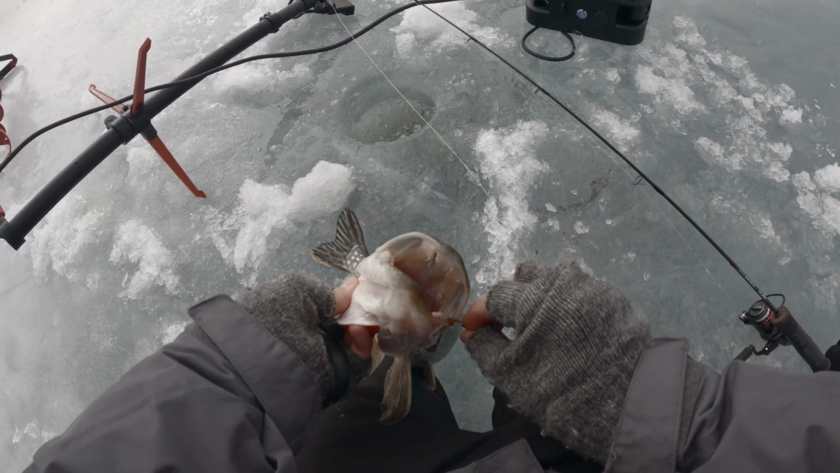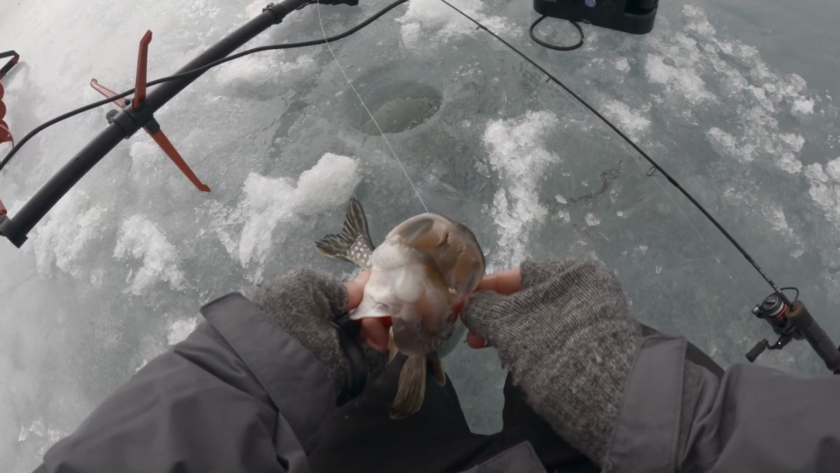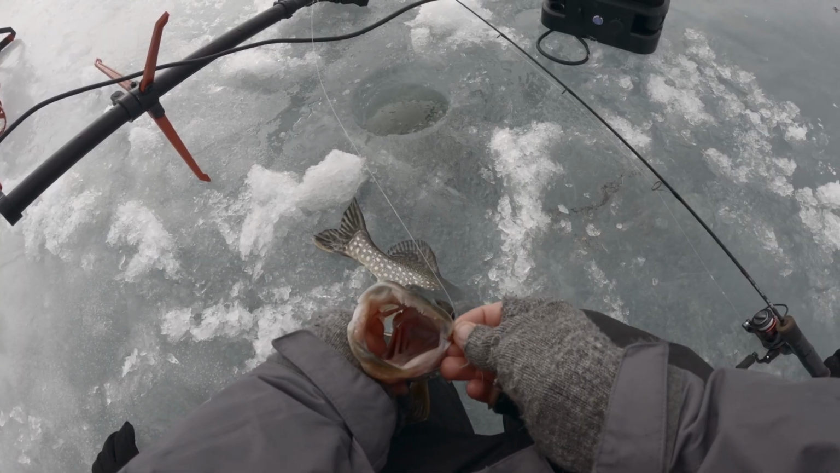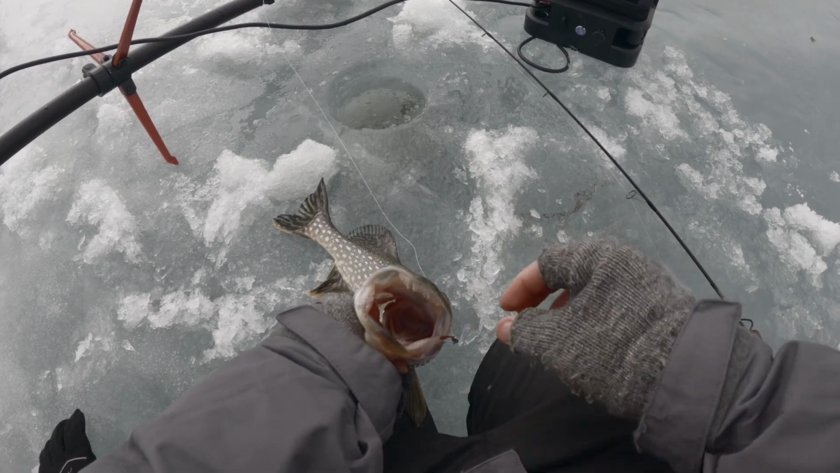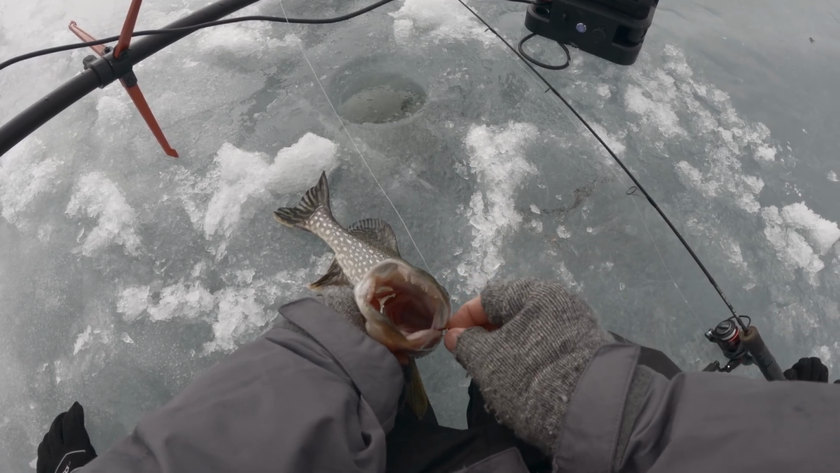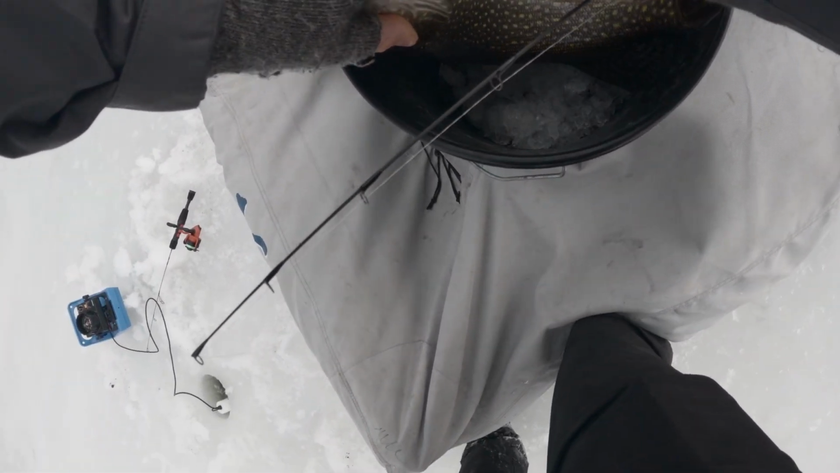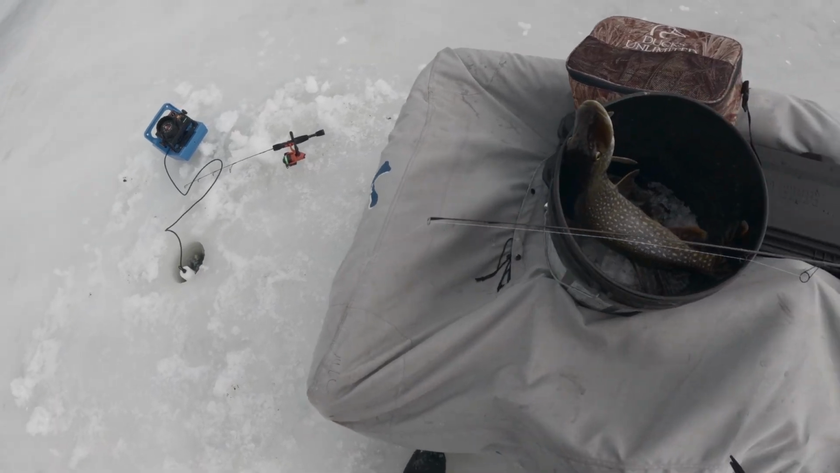That was neat. I was not planning on catching pike to bring home for dinner tonight, but I'd say, considering how the fishing is, might as well take a couple pike home. Going in the bucket. He's not a big one by any means, but he'll do just fine for dinner. Time to make some lunch and head to lake number 2.